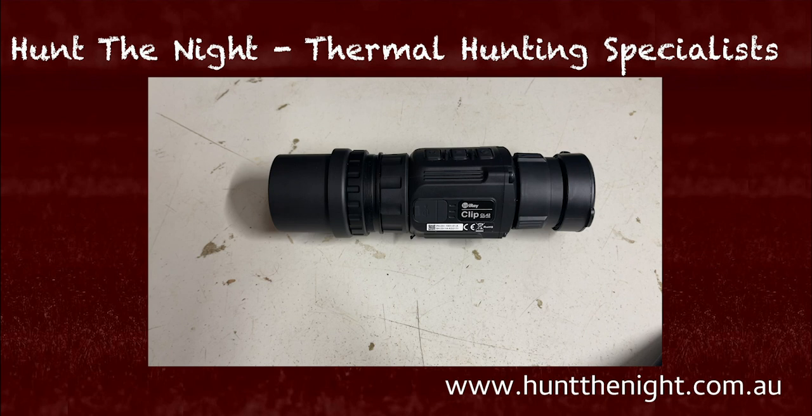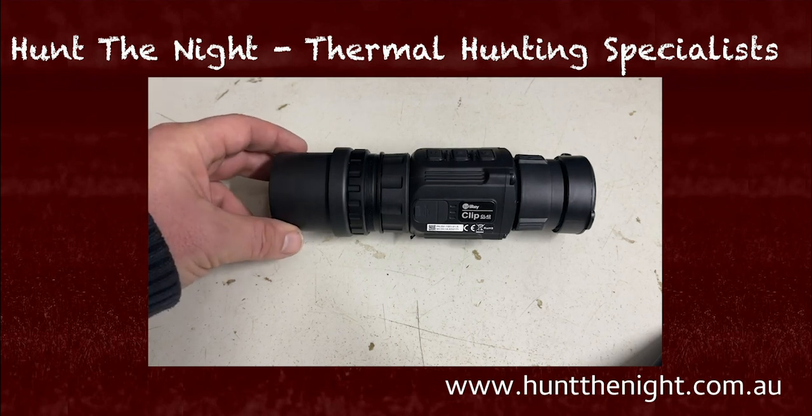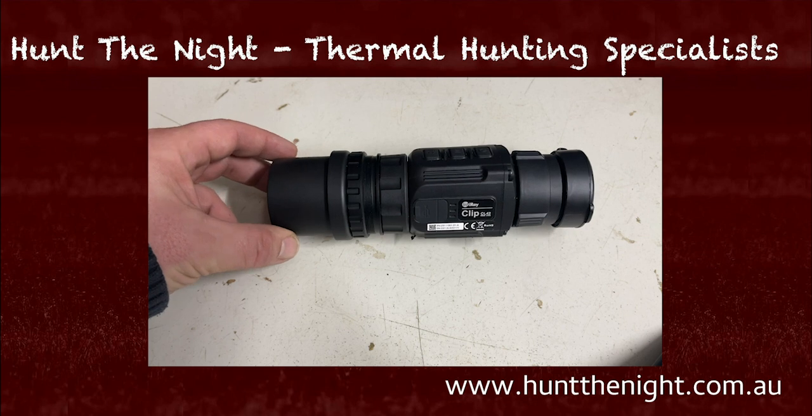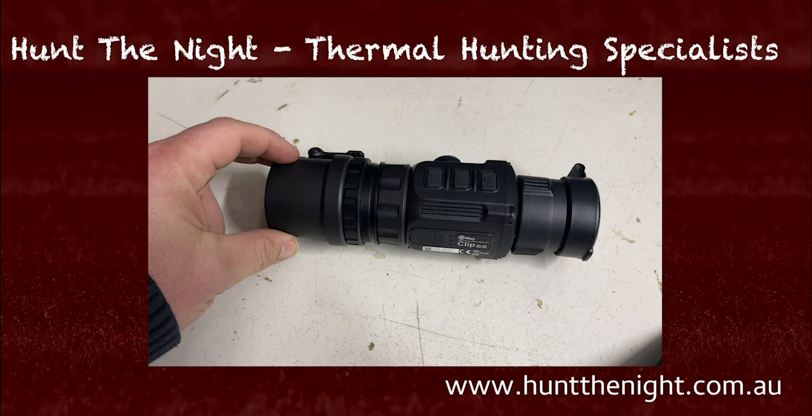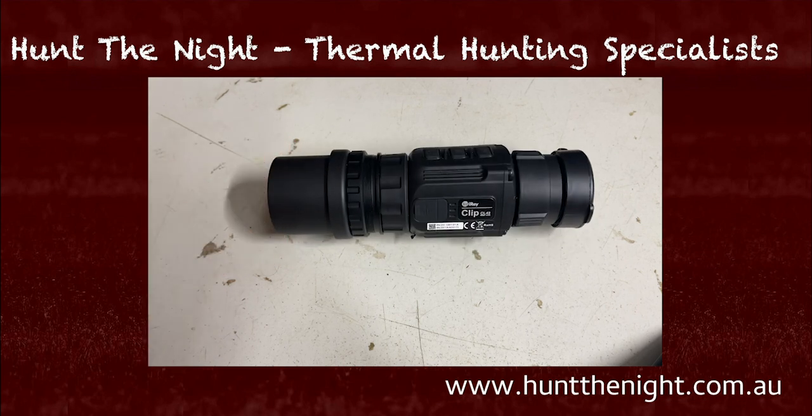So, yeah, look, I'm going to play around with this more and more and test it on different rifles. I just had it on my 223 today, but I've got to say, I'm pretty happy with it. I'm pretty happy that this one, not being a shim system, I can just take on and off, and it held zero.